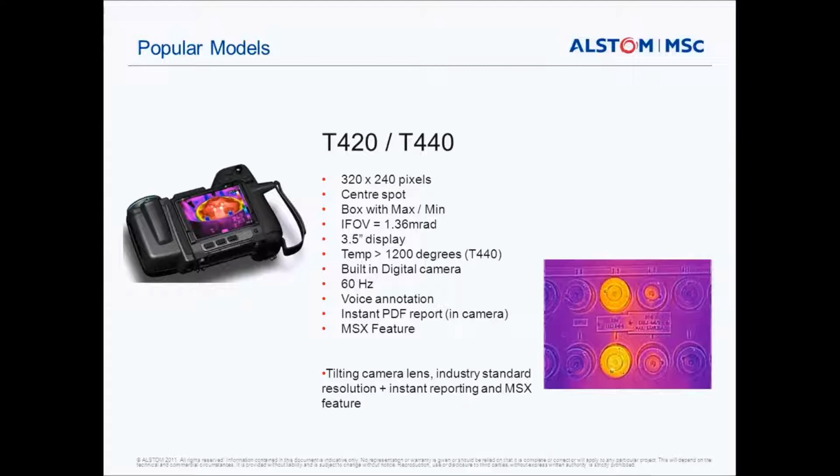No problem. Then we move up into the T series, and one of the nice introductions when we get into these models is the MSX feature, which you can see on the picture there. This is an edge line definition which enhances the thermal image, and it also allows you to see serial numbers on components. You'll still have the visual image that you've taken with the thermal, but this is an added bit of information that you'll get with the thermal image. So I would always use the MSX feature on these particular cameras.